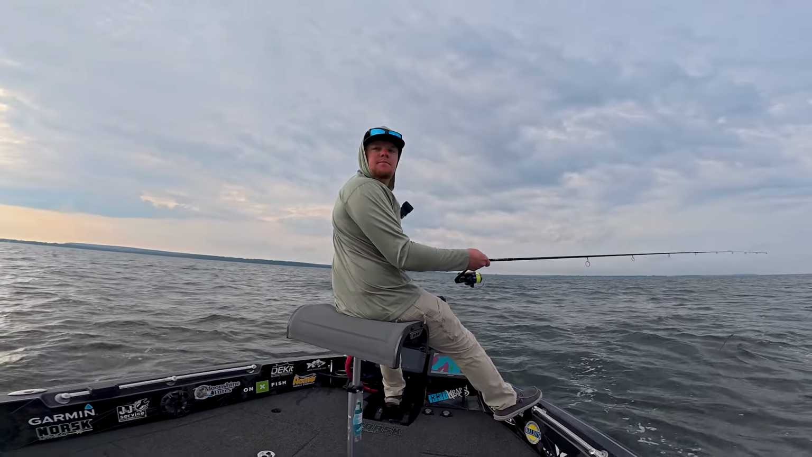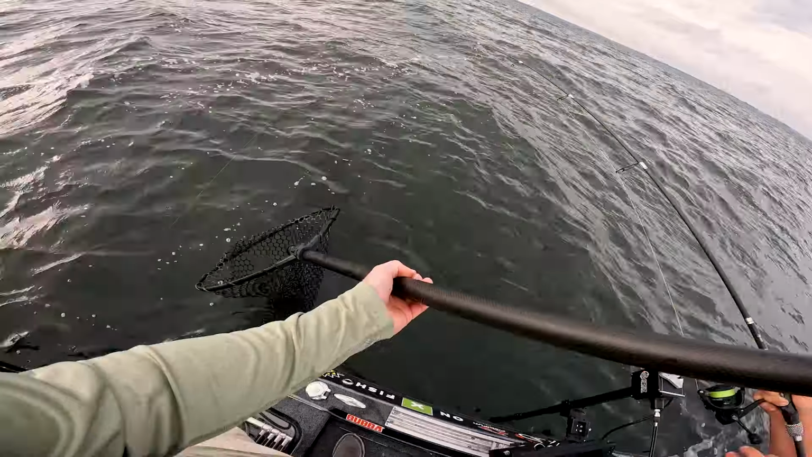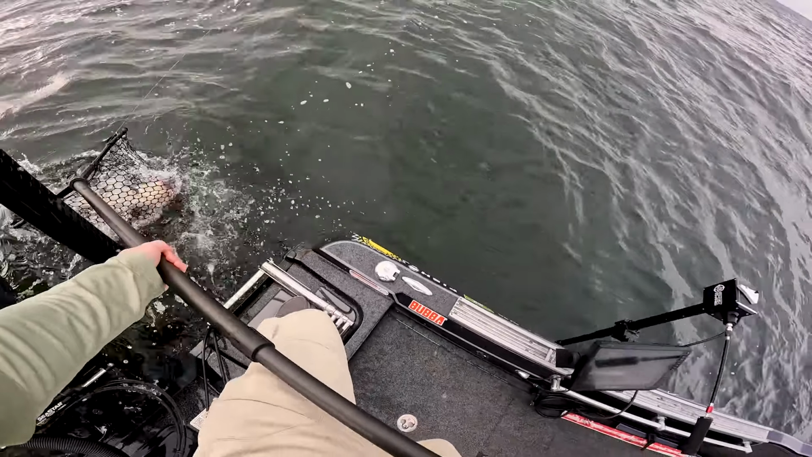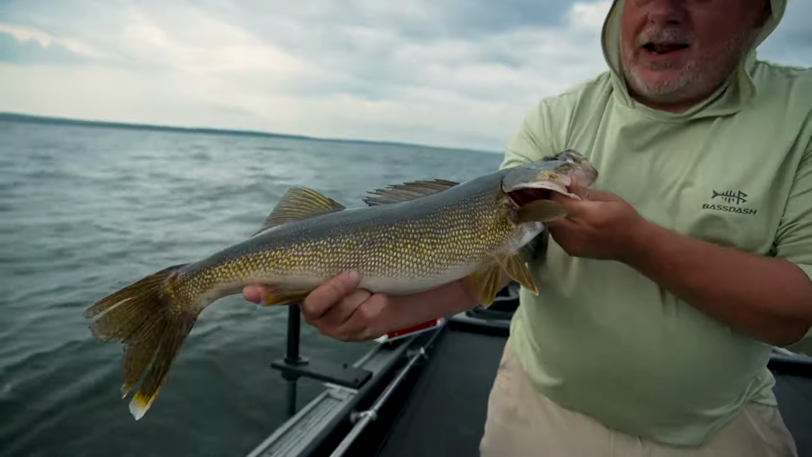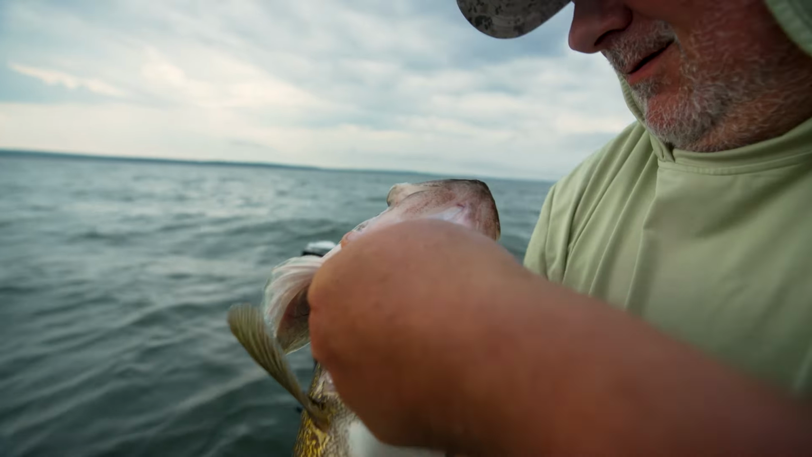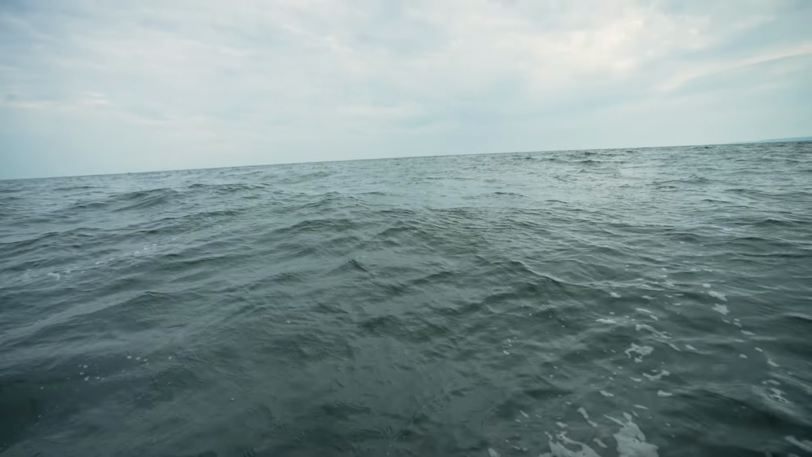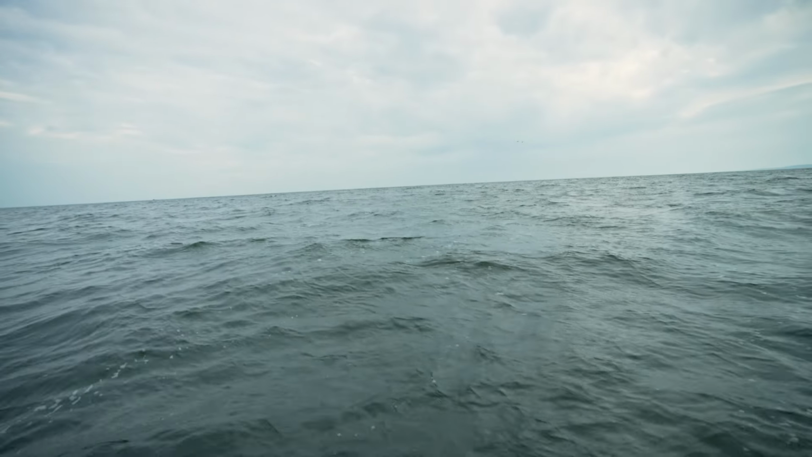Got one? Good one? You got a walleye? I don't think so. Get him? Yep. Nice dark deep fish. Oh, just ready to munch. There she goes. If I'm being completely honest, it's getting quite fun out here. These waves, they're getting bigger and bigger.